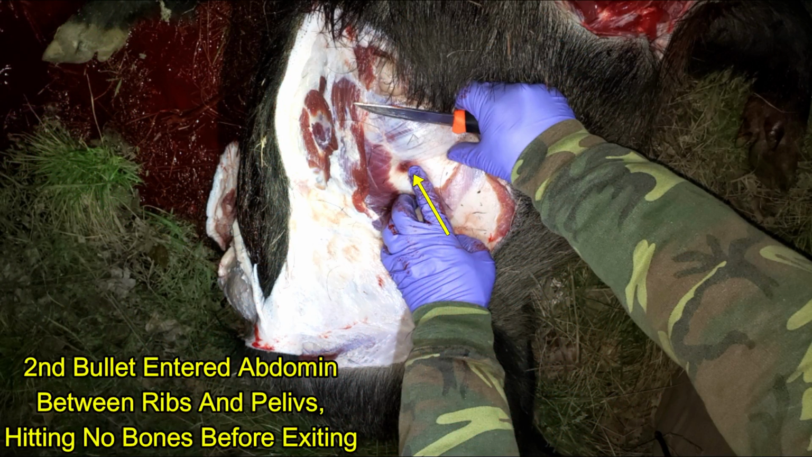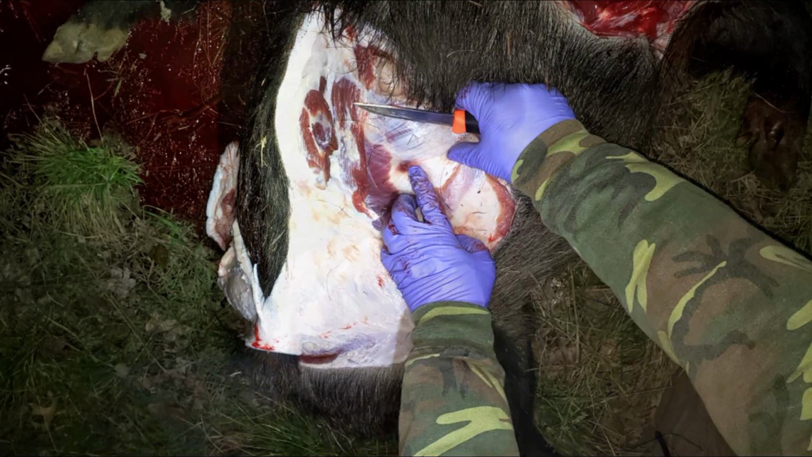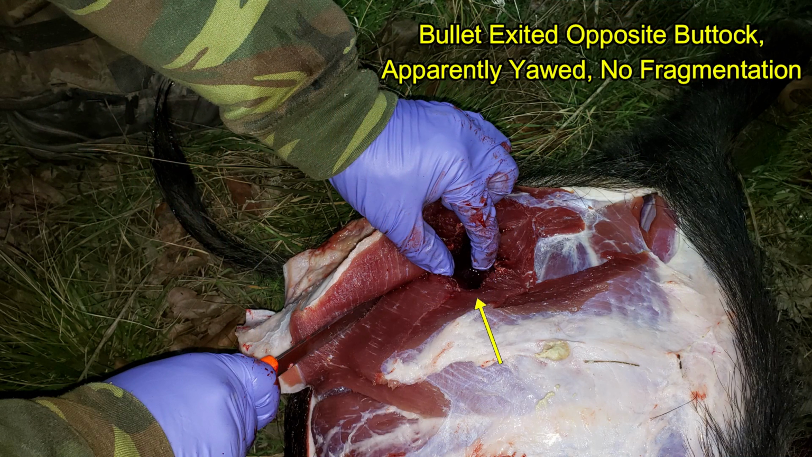My bullet entered the side between the ribs and the pelvis, hitting no bones whatsoever, crossing through to the opposite side, exiting out the hip, where the bullet had apparently yawed.